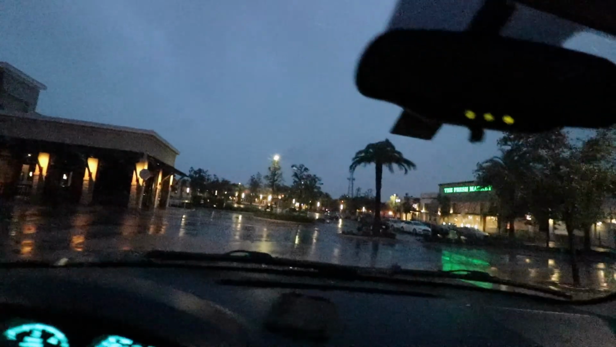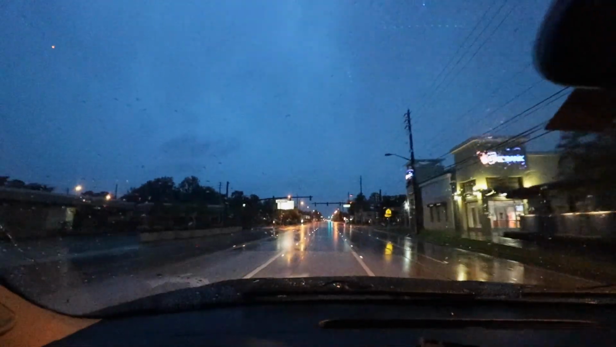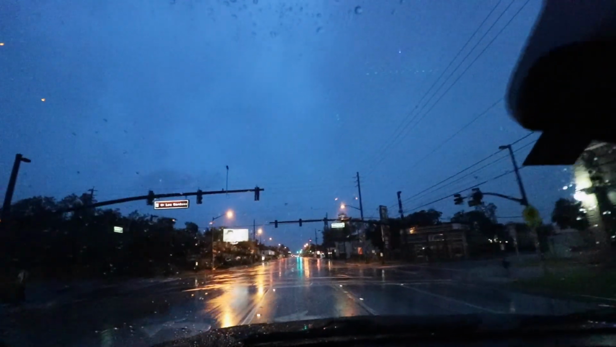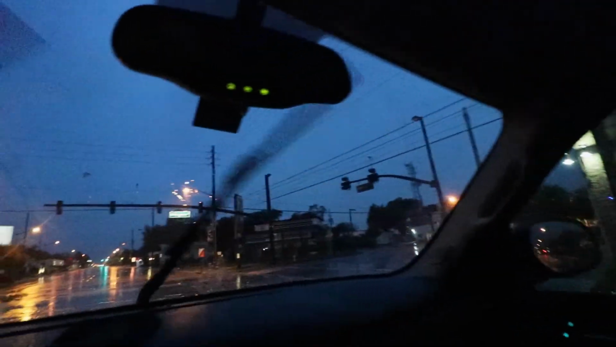All right, guys. We just made it out of the parking garage, and it looks like we got a little bit of gust going on. Some wind beating down here. Not much. All right, let's go. Let's take a look around. These lights are out here. Let me get my light on here. All right, now you guys can see me.